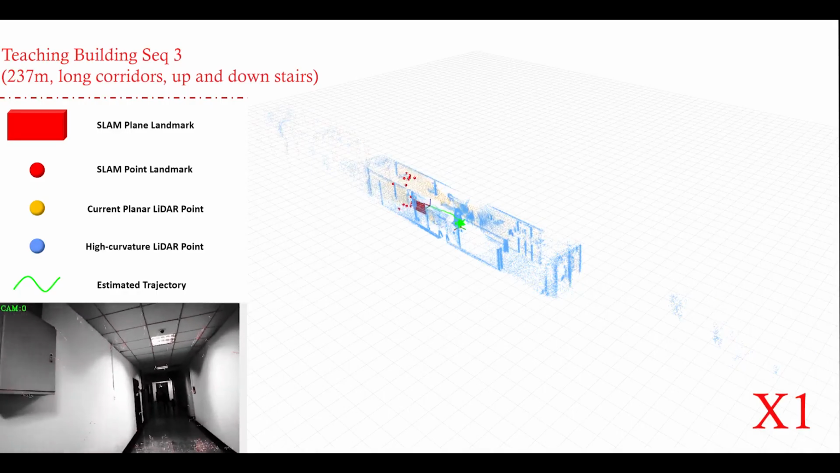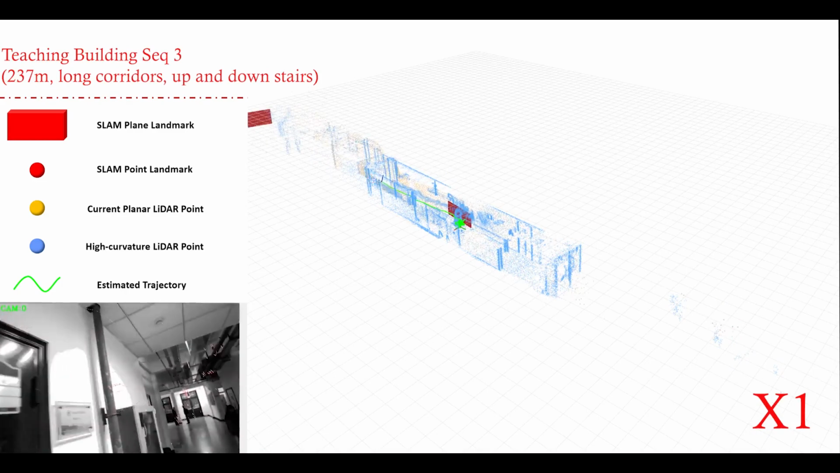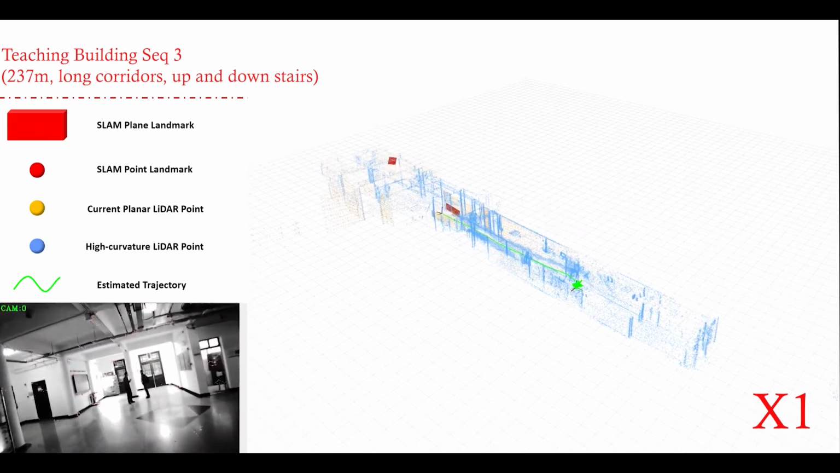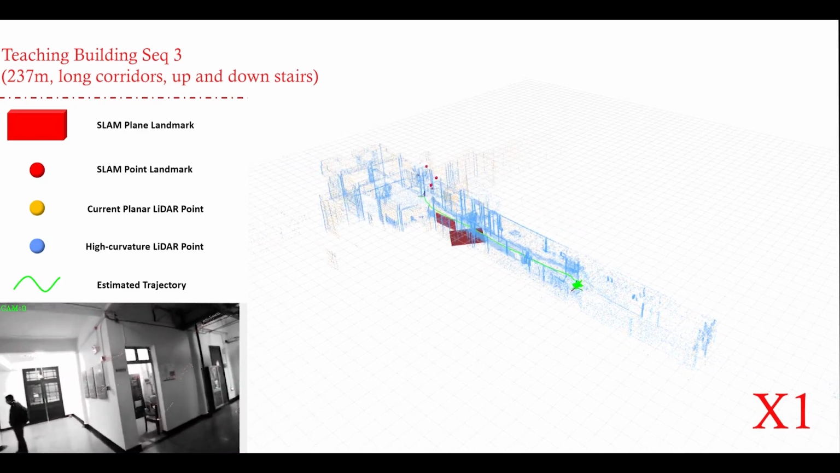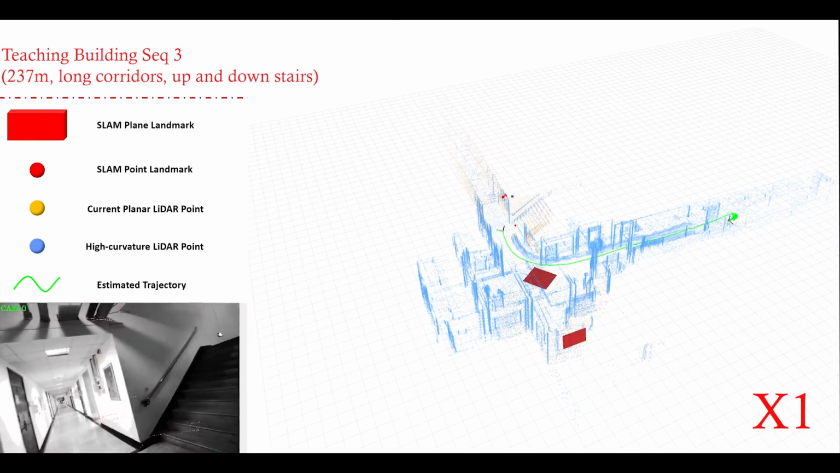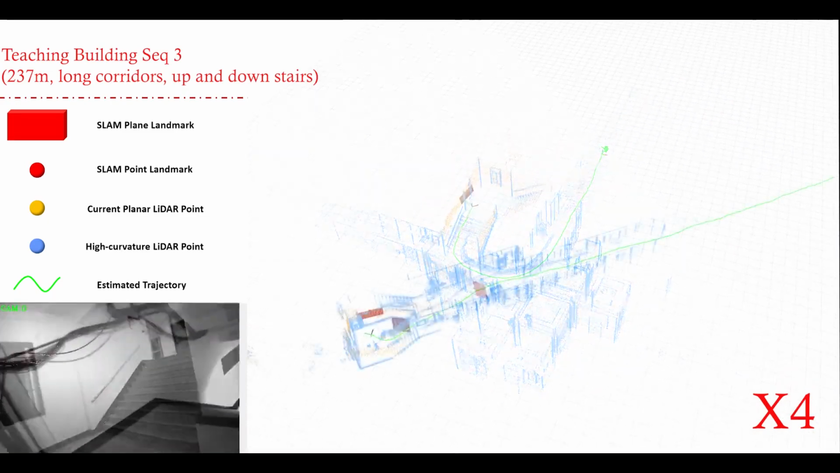Here I'll show you a demo on real-world experiments. In this sequence, inside a tech building, we go straight along the corridor. Go upstairs, turn around, and go downstairs.